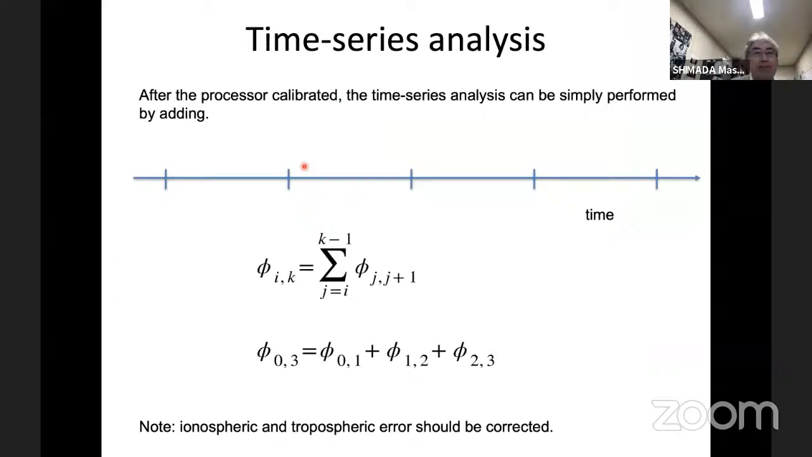Then we can apply this time series analysis, time 1, 2, 3, 4. And the differentiation of here to here, this is ideal. But during that, some surface deformation occurs. That gives a decrease of the coherence. But by using this technique, we can measure the deformation from this time to this time without reducing the coherence.